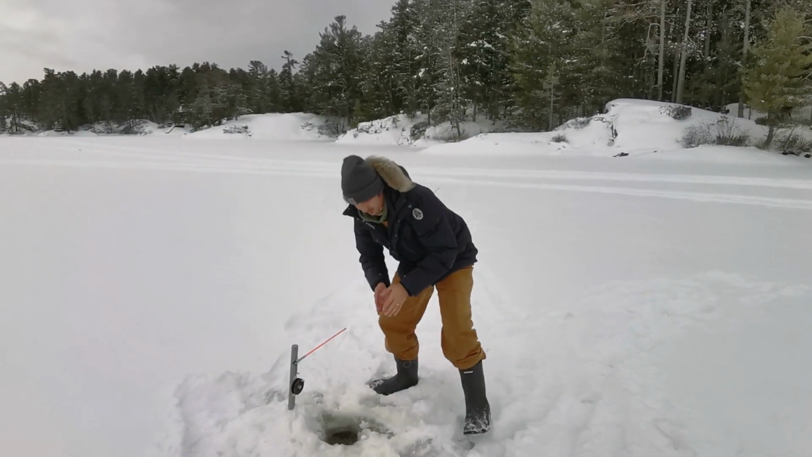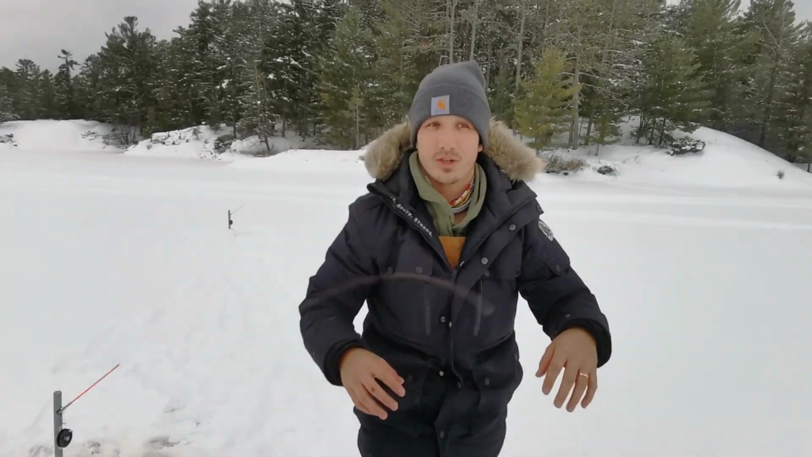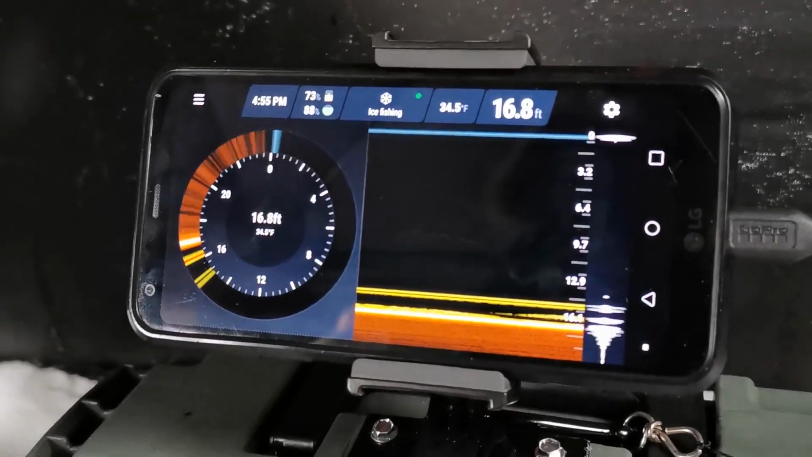Alright, we need another minnow. And my sonar's frozen. There's a fish.